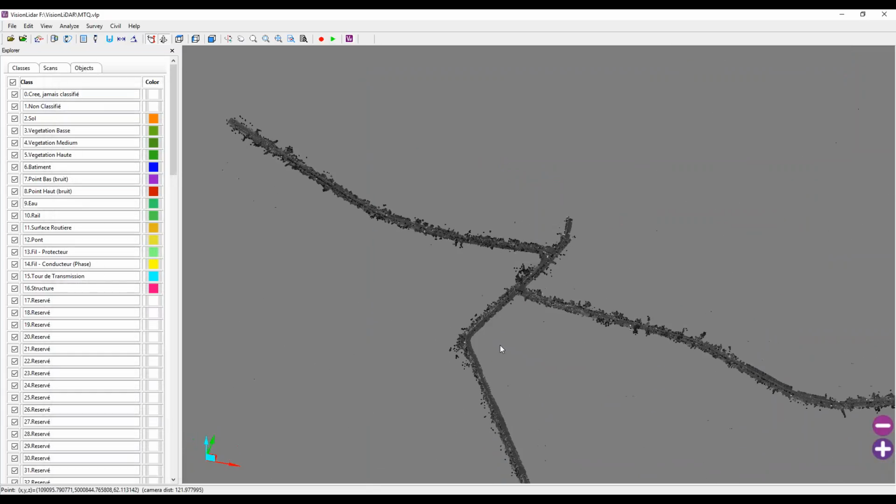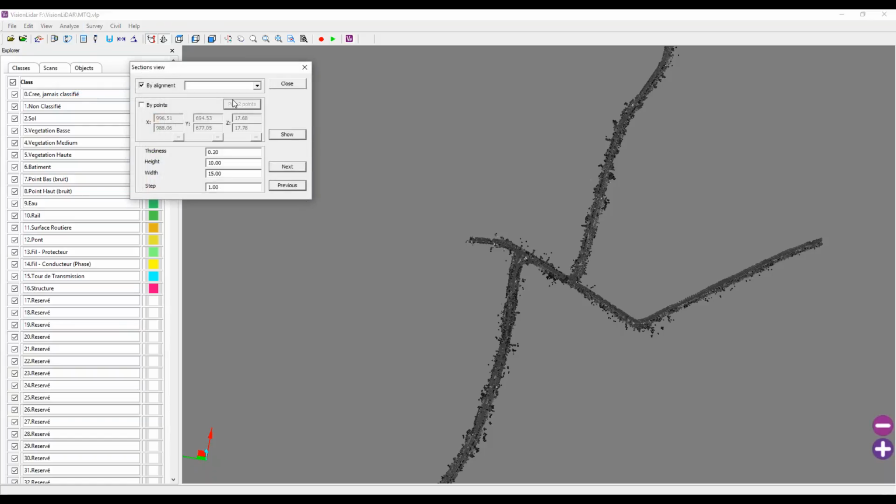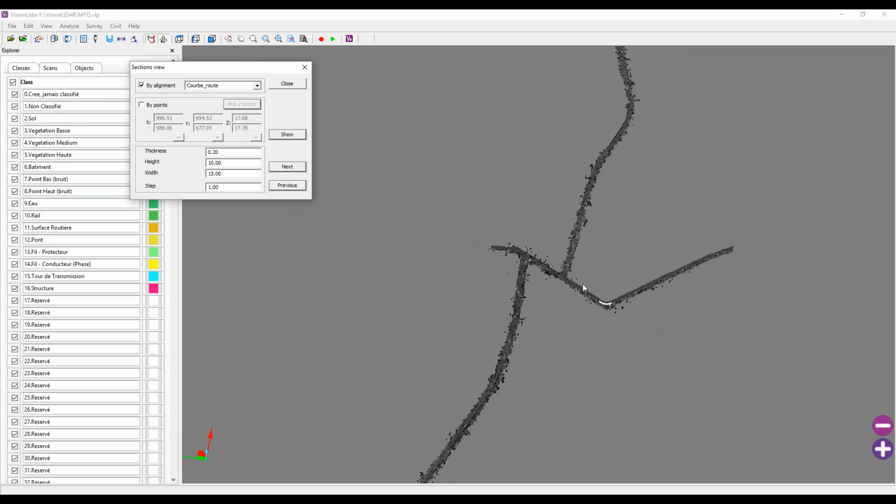Something else that we've developed with VisionLiDAR, which could be quite useful for certain people, is that you can create an alignment. For instance, it could be simply the center of the road would be your alignment.